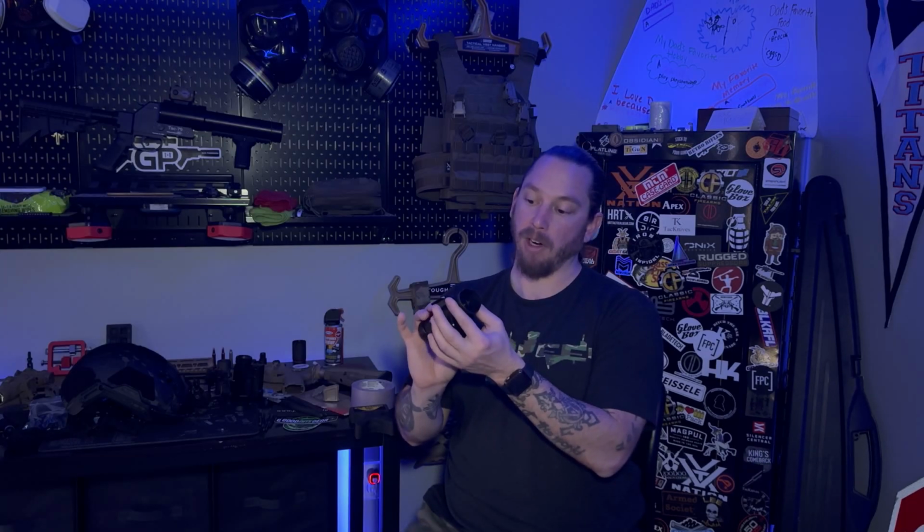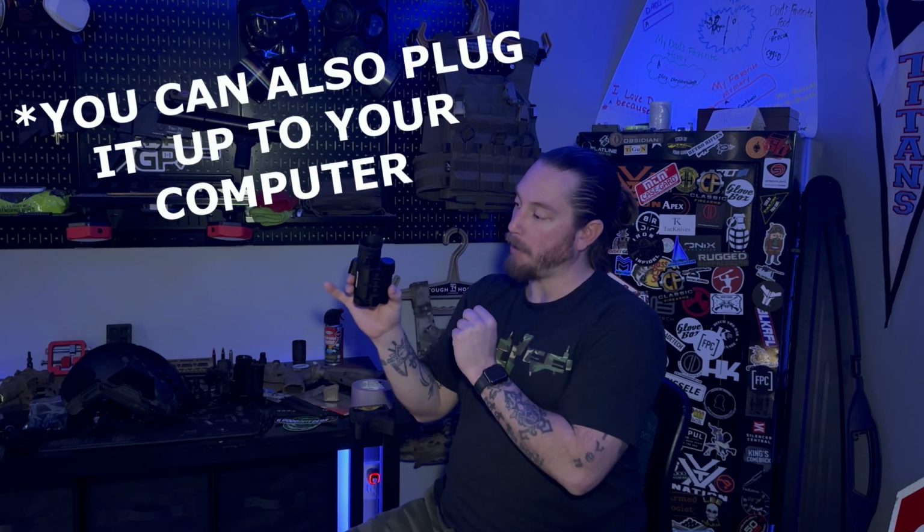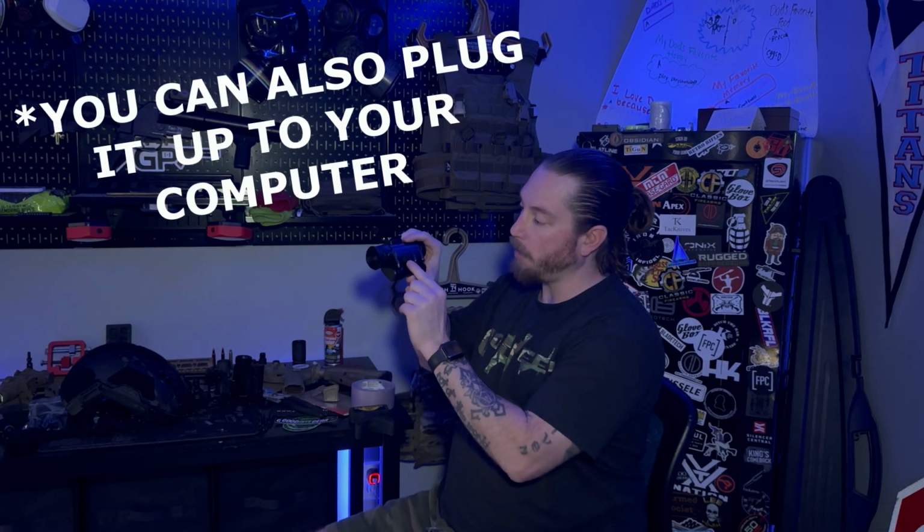You have this rubber end, and you can just shift it around depending on whether you want it on your right or left eye. You do have a focus here that you can just spin around and adjust however you need to. Over here is the battery cap. You unscrew that, pop your battery in, and screw it back. And over here, we've already talked about the little rubber seal. It's got the USB-C plug-in for charging and your SD card.